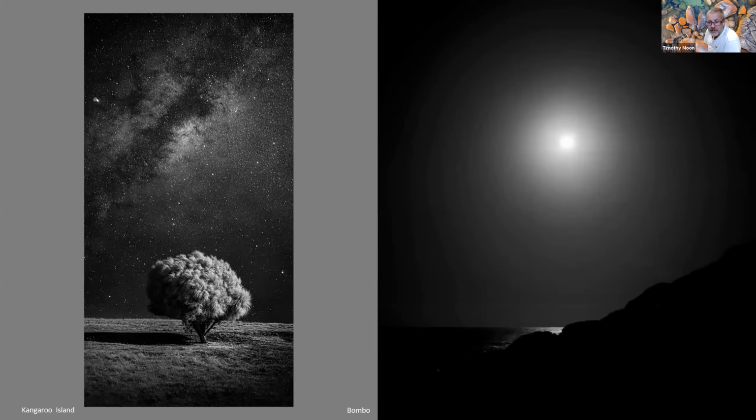And these two also are nighttime shots. The one on the right, I was actually down there shooting the stars over Bombo, and I just happened to have my infrared camera in the bag, but it didn't have a bracket on the bottom of it to use on the tripod. So I just sat it on the rock that was next to me, so you can see that there's a little bit of motion blur. It's a little bit soft on the rocks at the bottom.